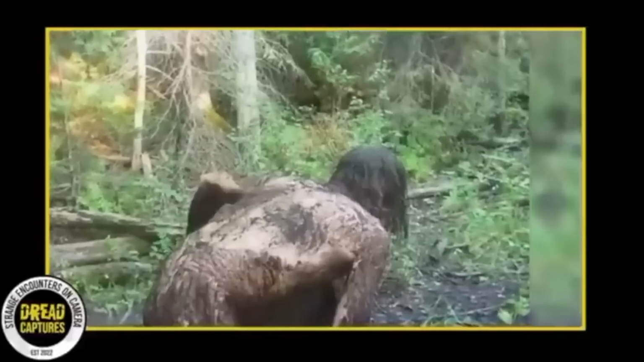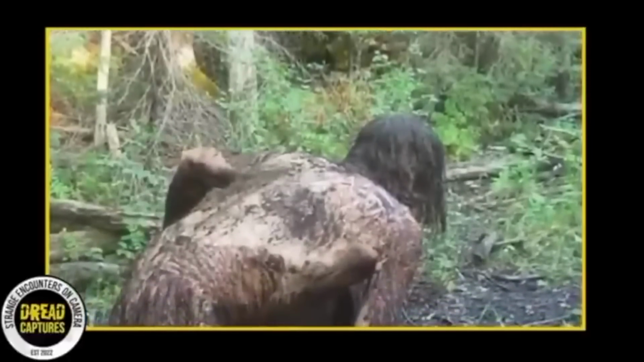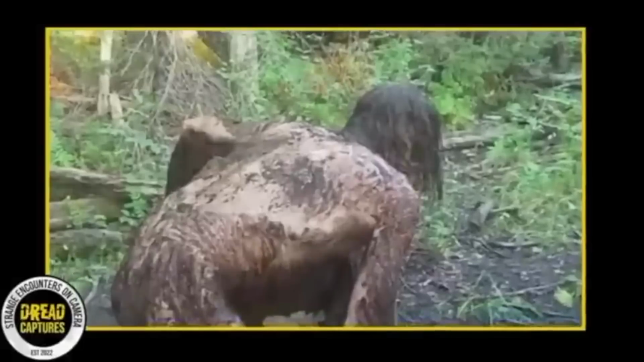A man recently submitted a video to a channel, claiming that his trail camera caught a skinwalker transforming back into its human form. Let's take a closer look. In the footage, we can see a forested area with what appears to be a human figure, specifically a man, covered in mud and centered in the frame. He seems to be moving from left to right.